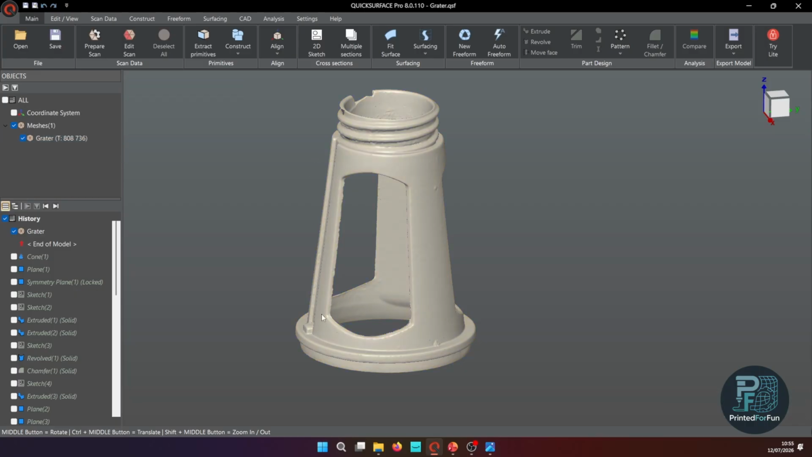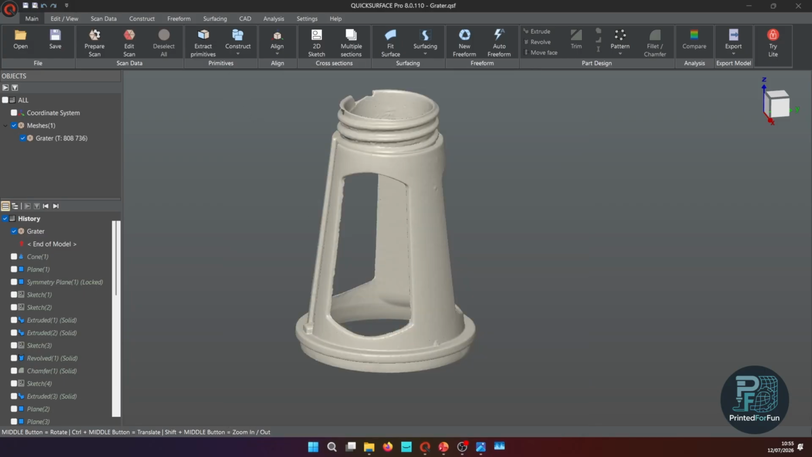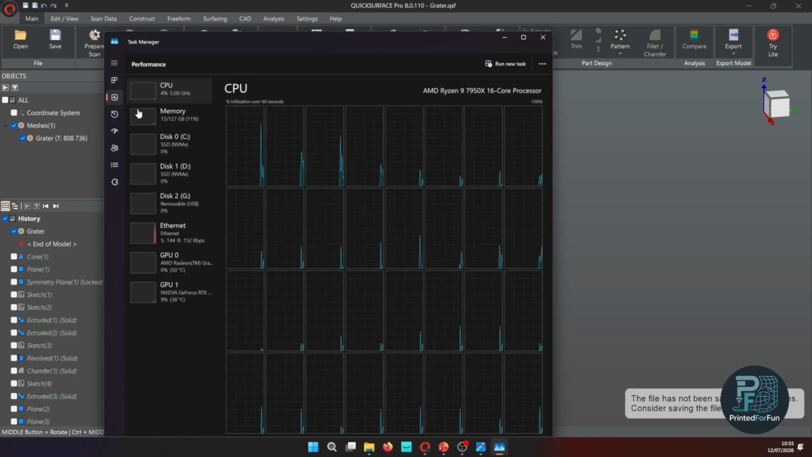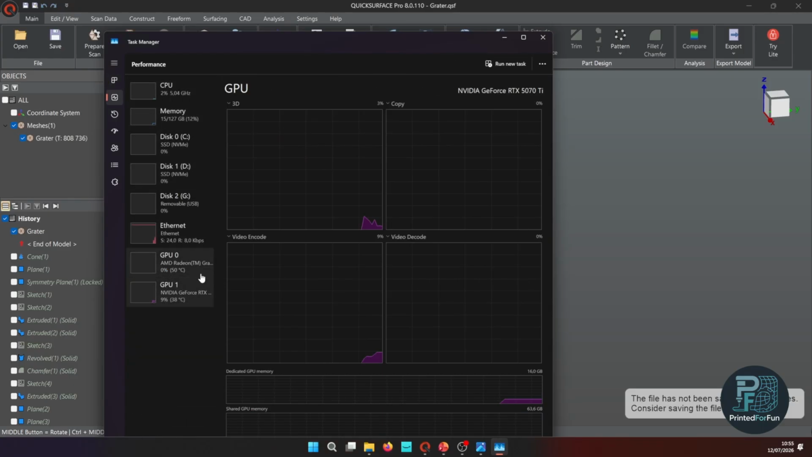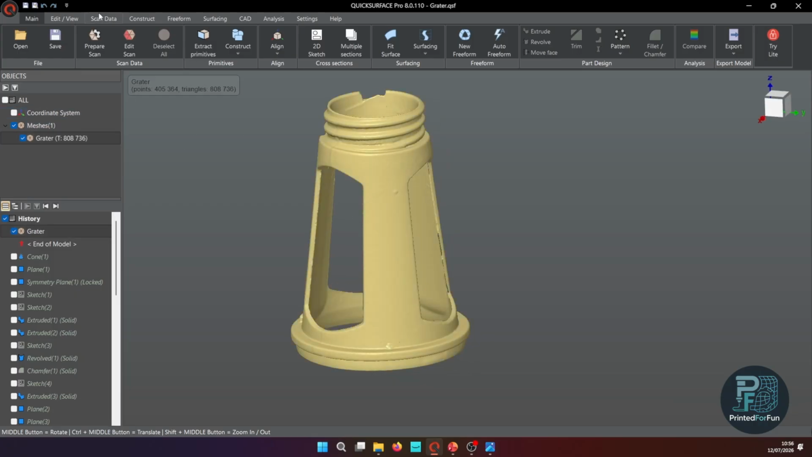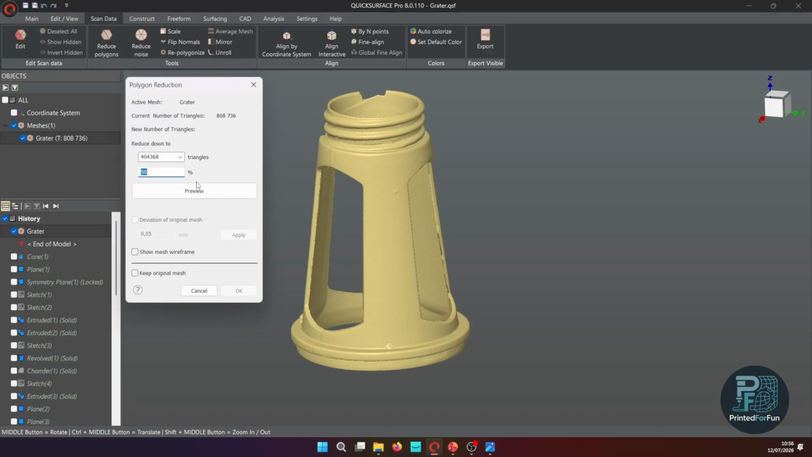I have quite a powerful workstation, you can have a look here in my task manager at the hardware. I have a 16-core processor, 128 gigabytes of RAM, and a 5070 Ti. So I can handle up to roughly 20 million triangles at a time for a smooth processing experience, but it's not needed. What's also quite good in Quicksurface, if you reduce the polygon count, you can see that per default it is set to a 50% reduction rate.